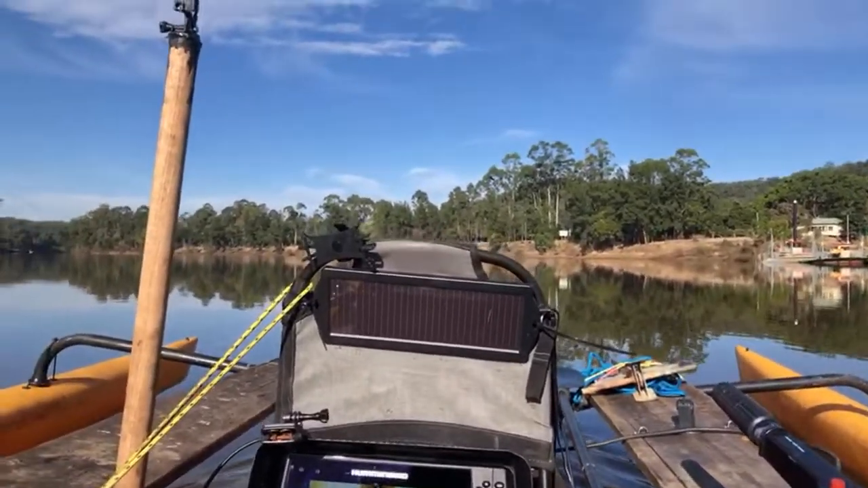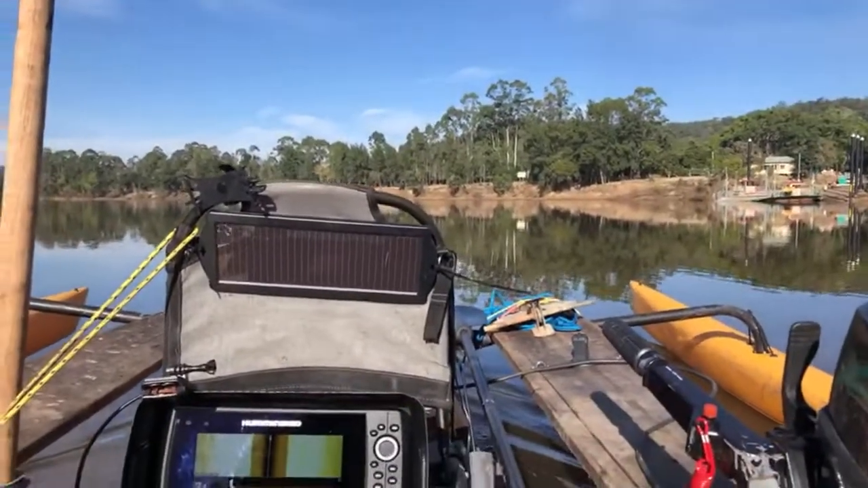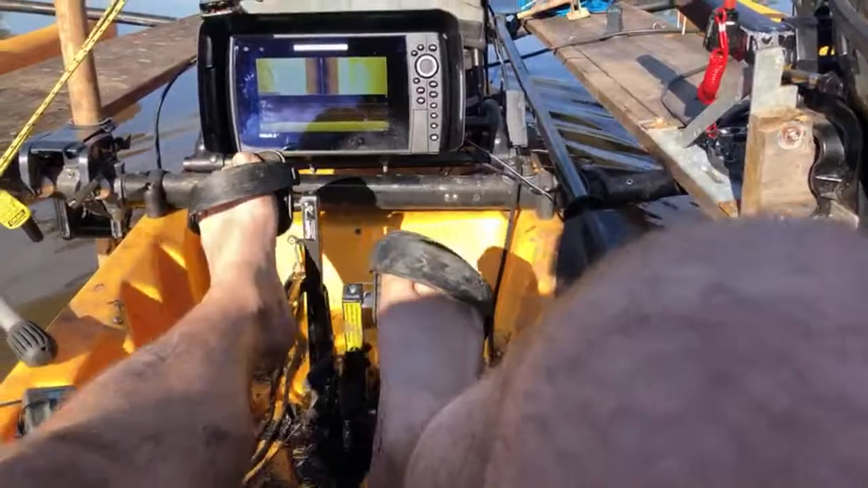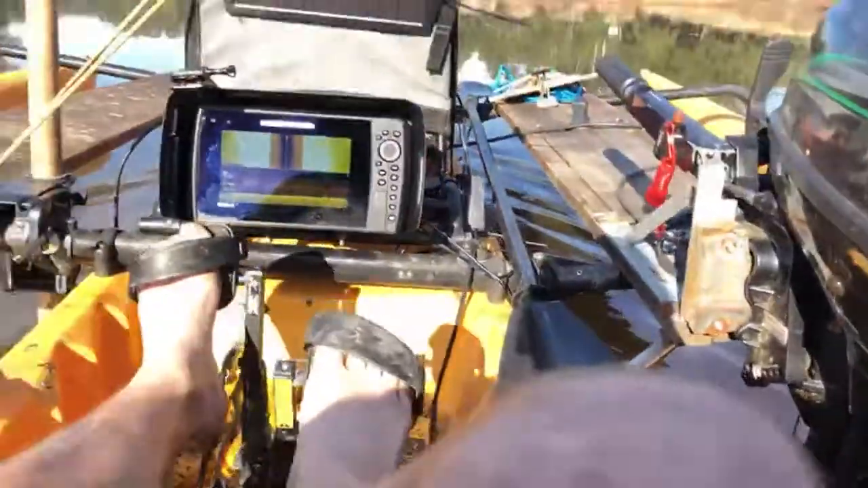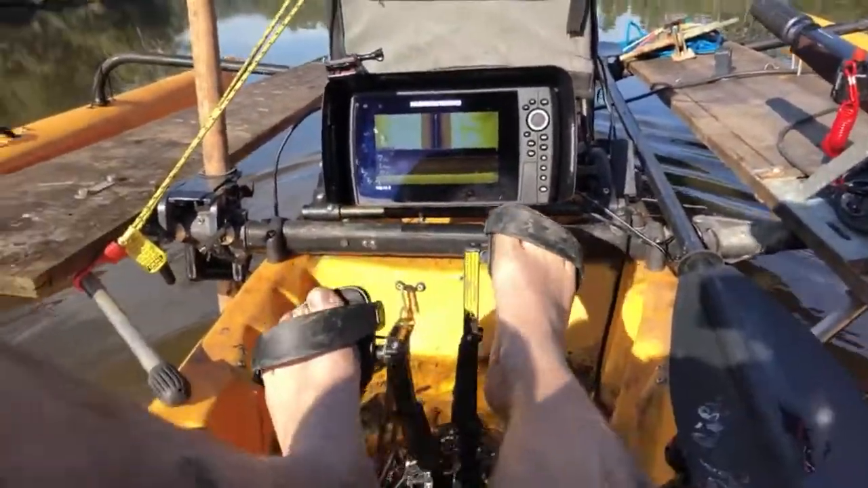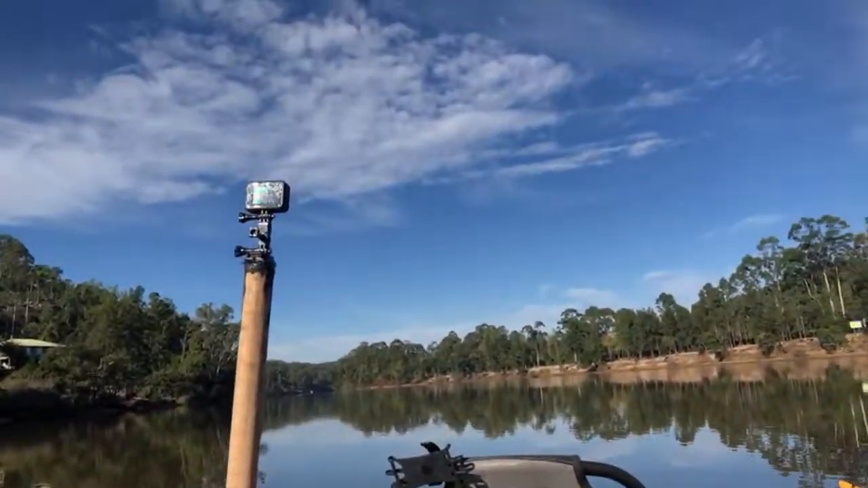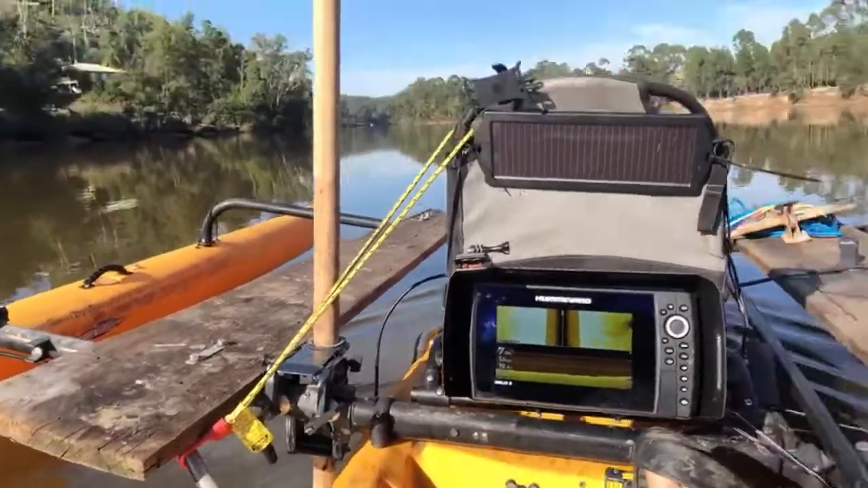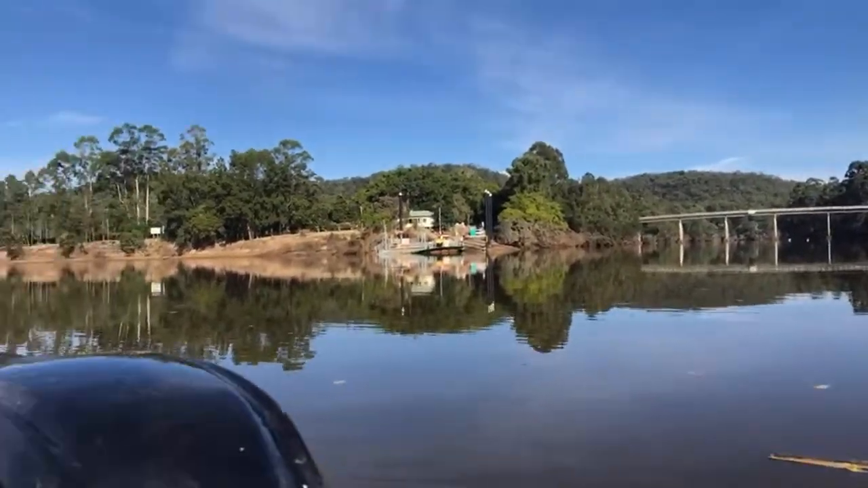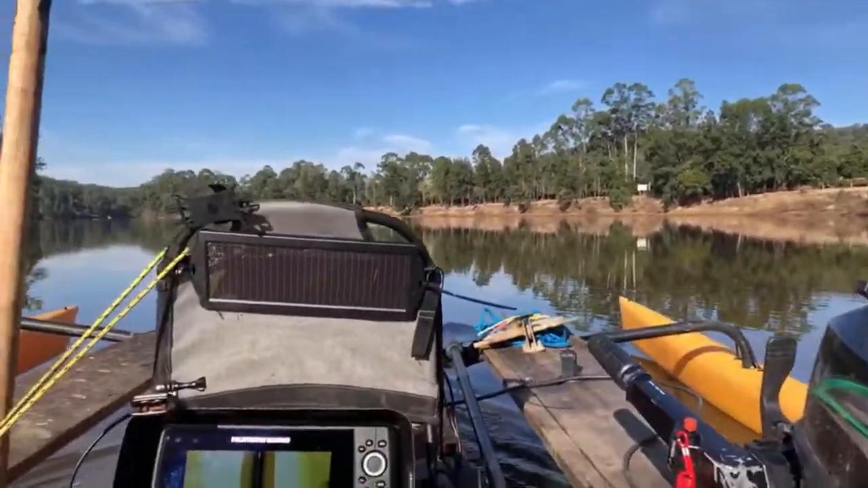Let's get past this, paddle a little bit quicker. The good thing about the Hobie is, while I do have a paddle, I gotta love these foot pedals. We have got the motor for later, but these foot pedals free your hands up. Mounted a little GoPro up on top of the transducer shaft. See all the rubbish still in the water, all the sticks and branches and all the gunk and stuff. It's crazy. Still so much stuff floating down the river.